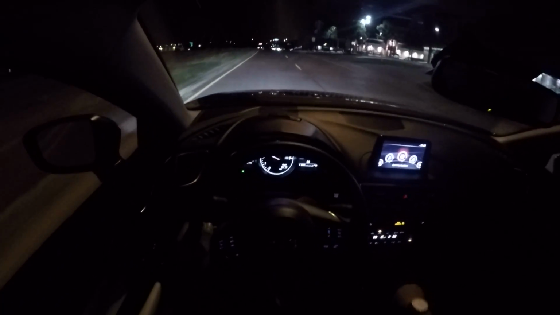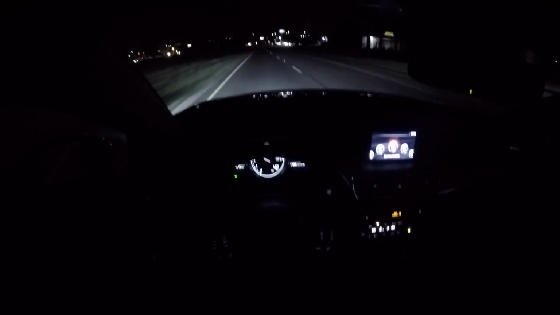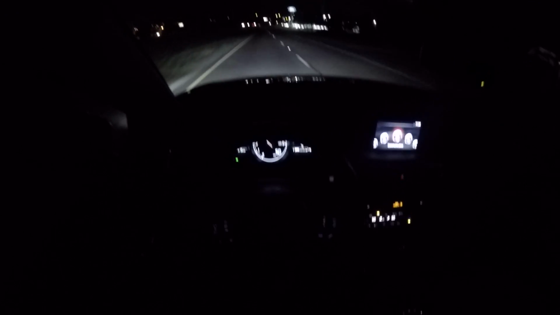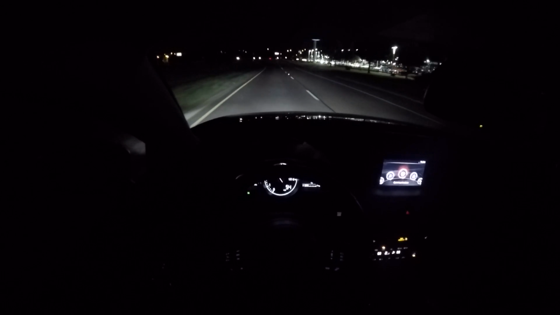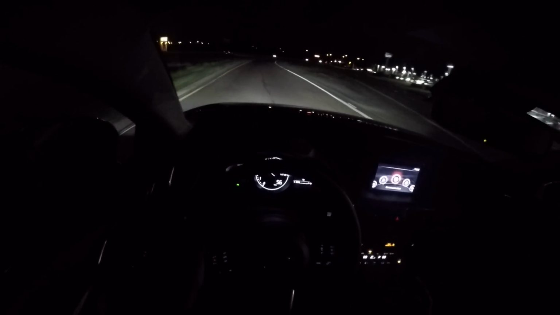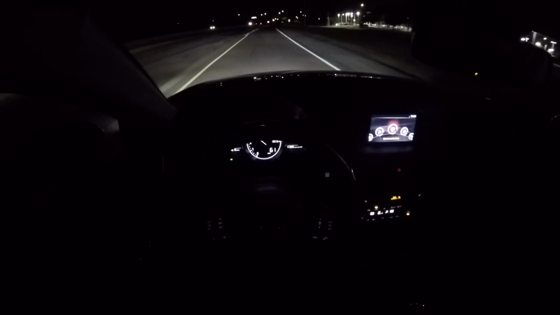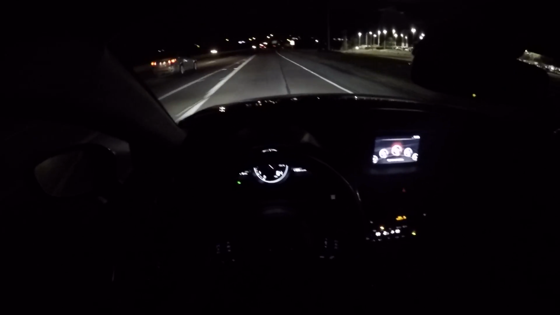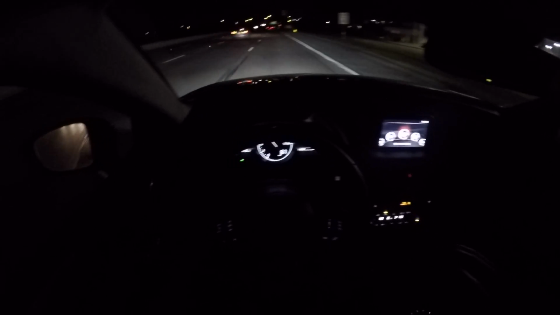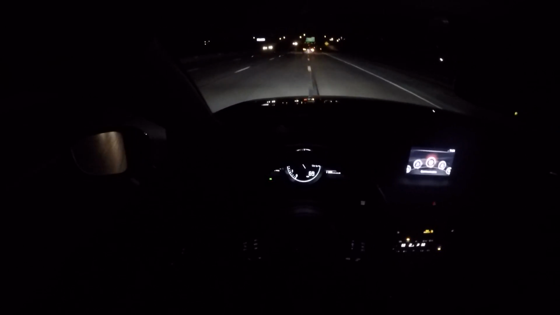I think one cool thing is that the Mazda 3 kind of feels like a completely different car at night. And what I mean by that is it feels a lot more expensive at night than it does during the day. And the reason I say that is because a lot of those features that you paid money for are going to be a lot more prominent at night. So things like your full LED lights, it just makes the car look a lot more expensive. So it has that really bright headlight.